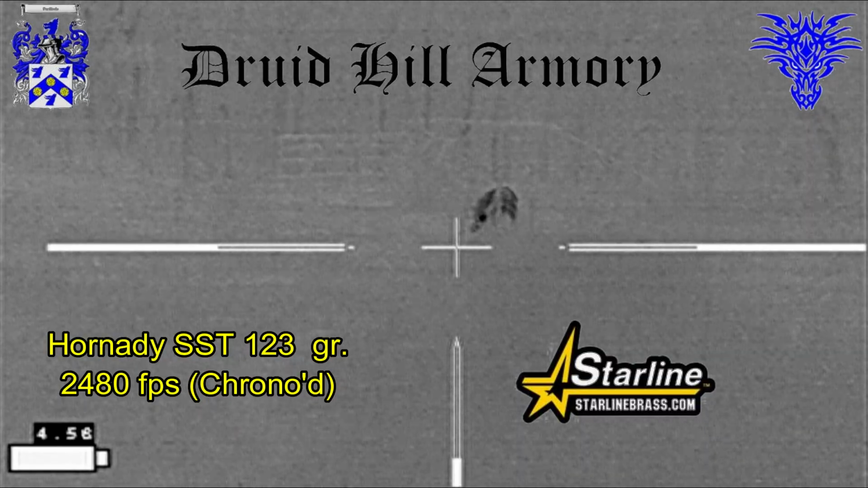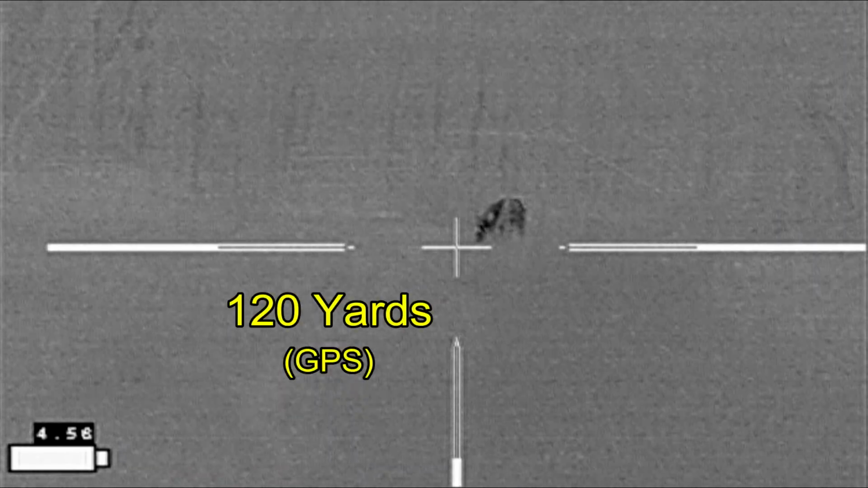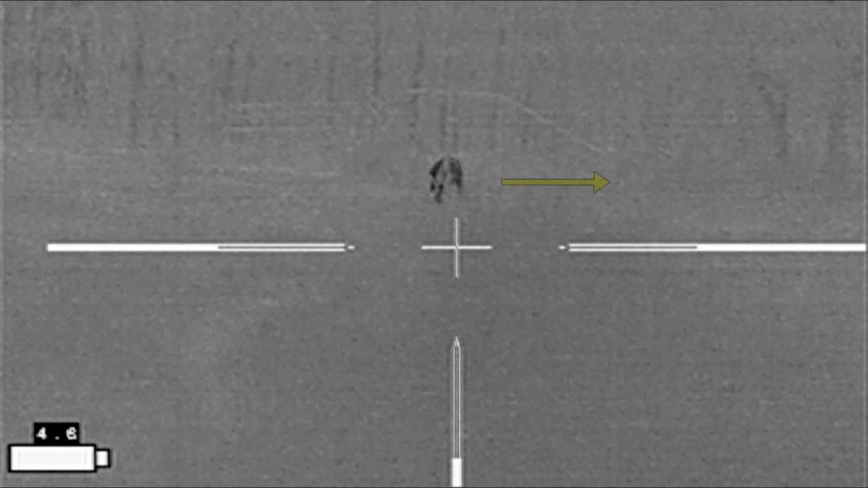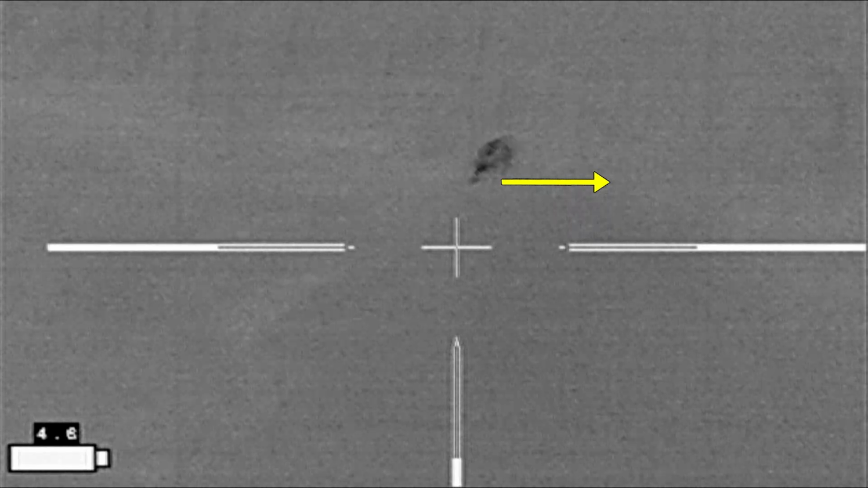So I'm going to try to take a poke at this hog as soon as it gets out from behind the fence. I ended up waiting here for several minutes. Turned off my recorder, waiting for it to move. It took off in a hurry. Never got the recorder in on time.